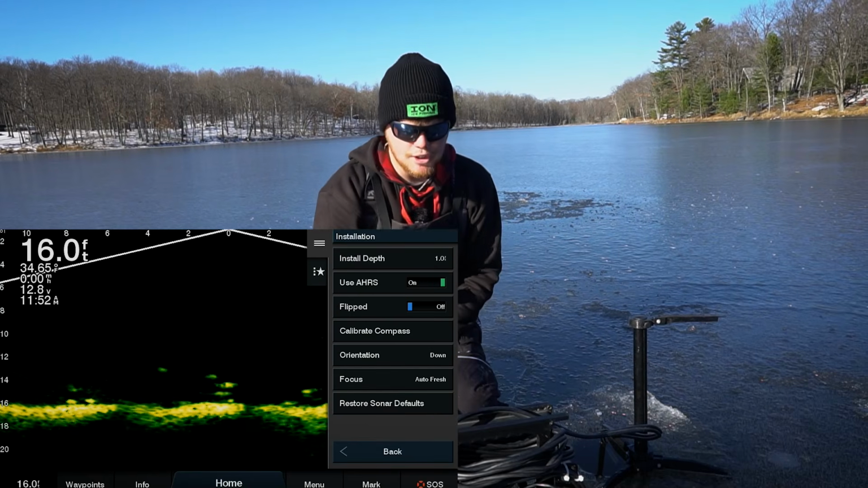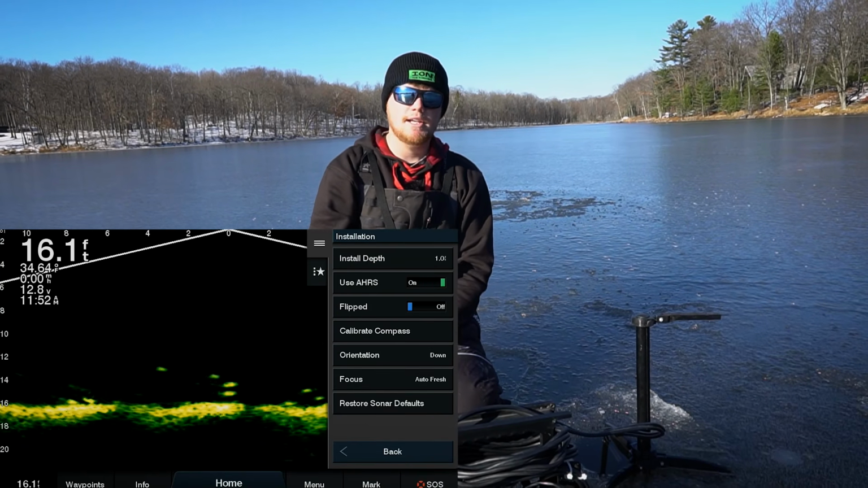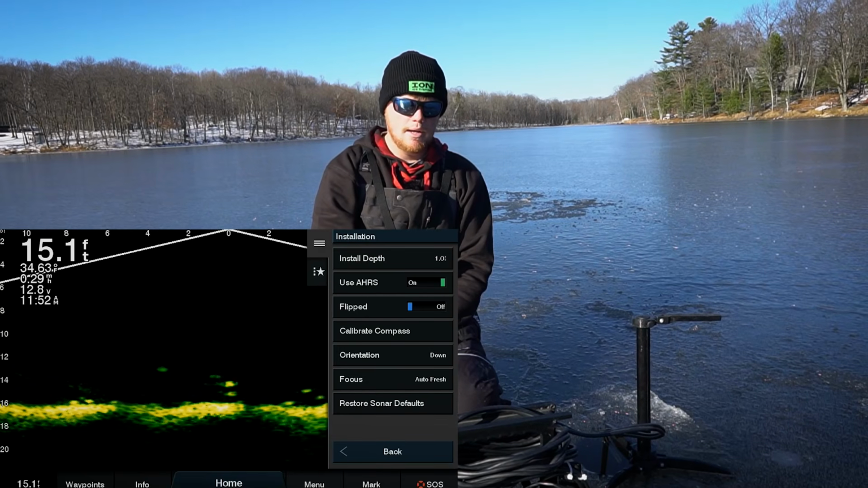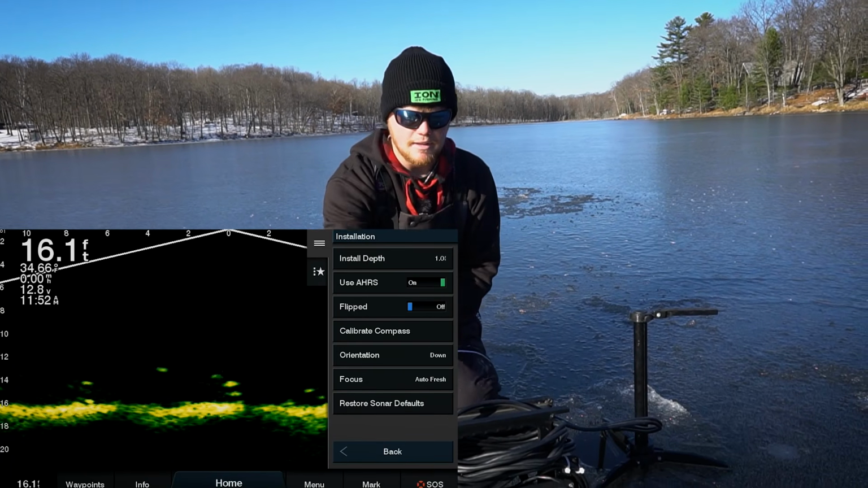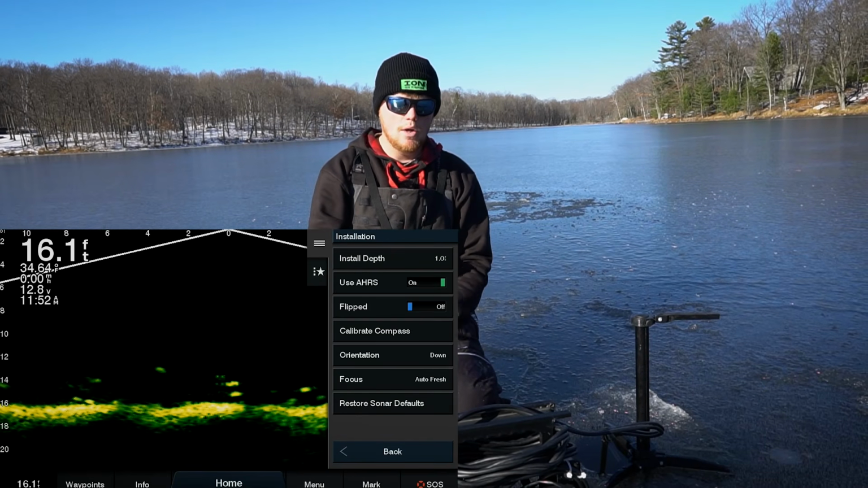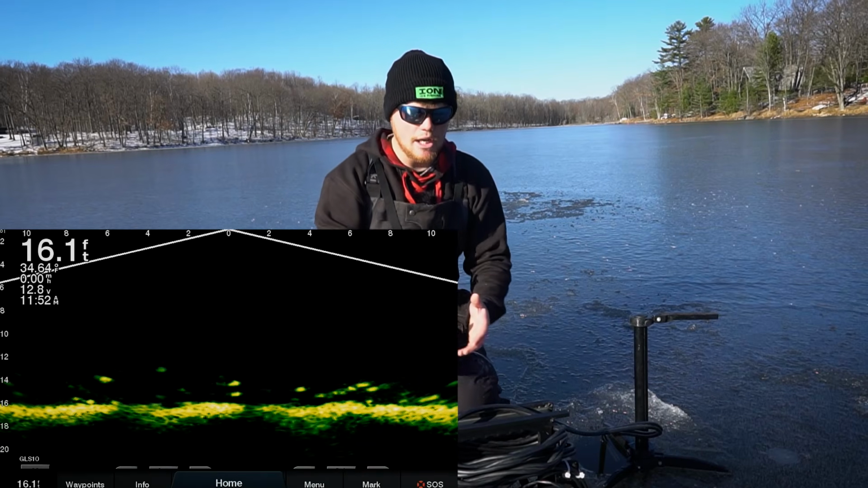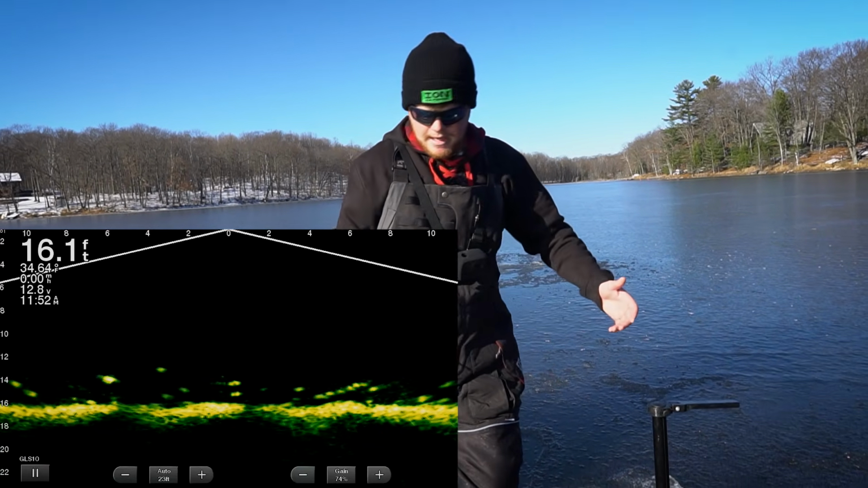And then installation, and this is basically where you're gonna be able to find that orientation of the transducer, install depth, and some of the other things that you actually don't need to make your Livescope really look any better. So that is basically my settings and how I run this thing in a nutshell. As you can tell, there's a ton of fish down there again.